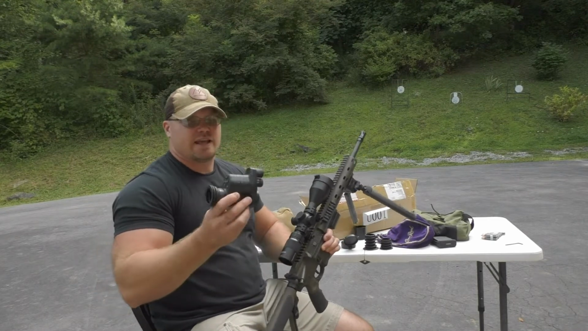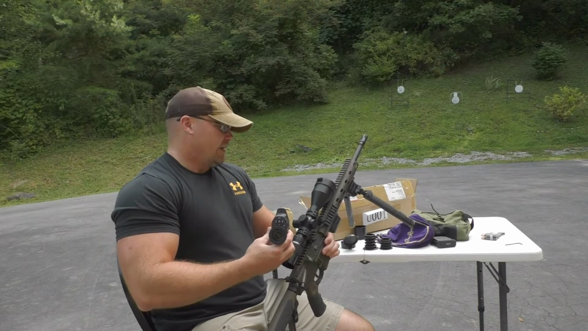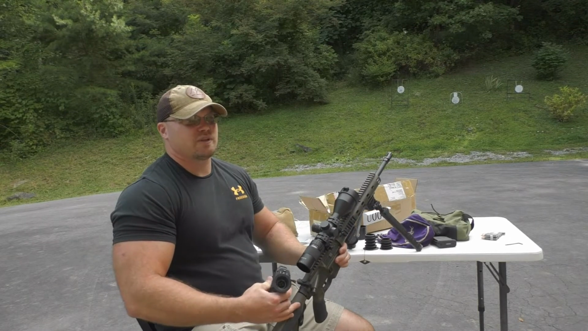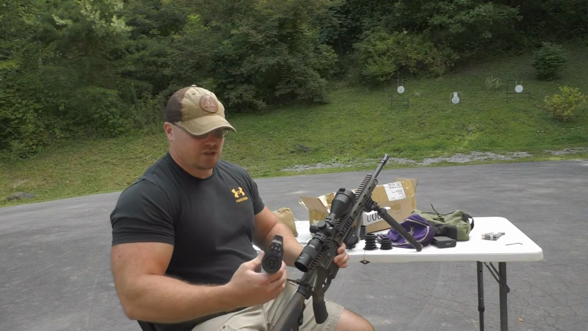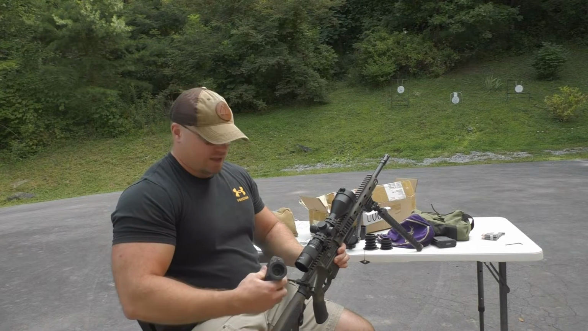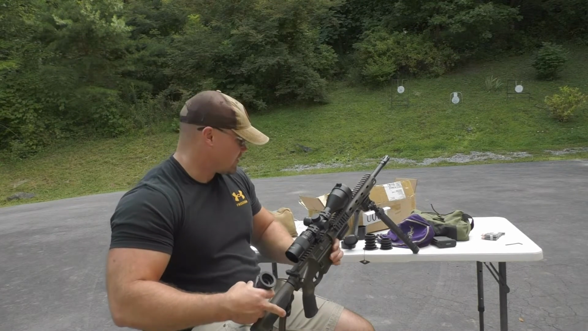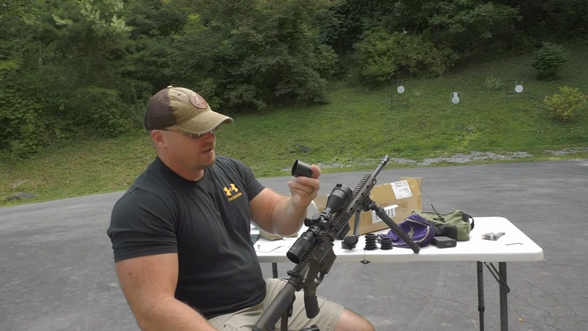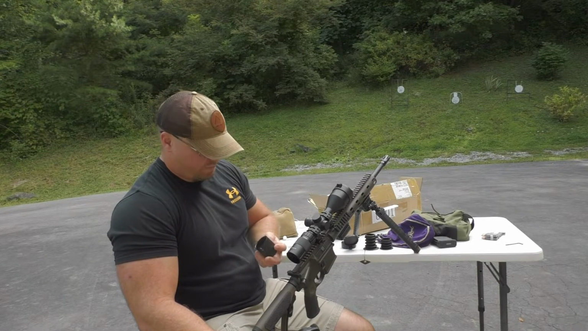Never could get it to line up right, and I tried adjusting the tape in different ways. Now, I will say that the objective on that particular scope, I want to say it's maybe a Leupold VX2, so it's a less expensive scope, and the objective on the back was quite small. So maybe if I had a little bit bigger of an objective, maybe it would have worked better.